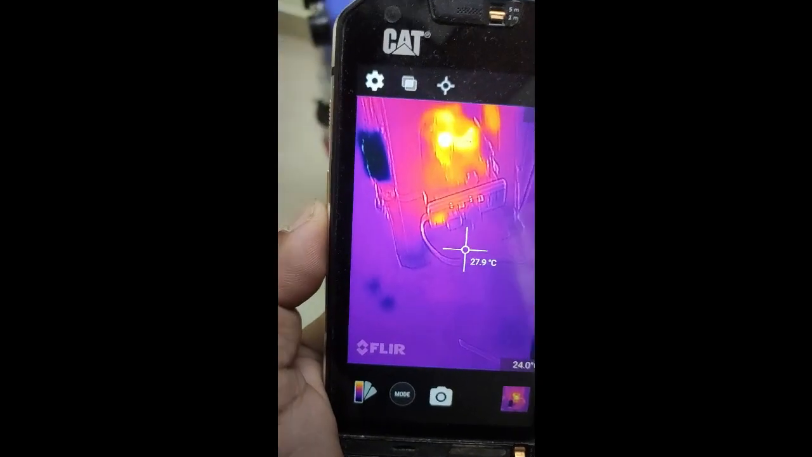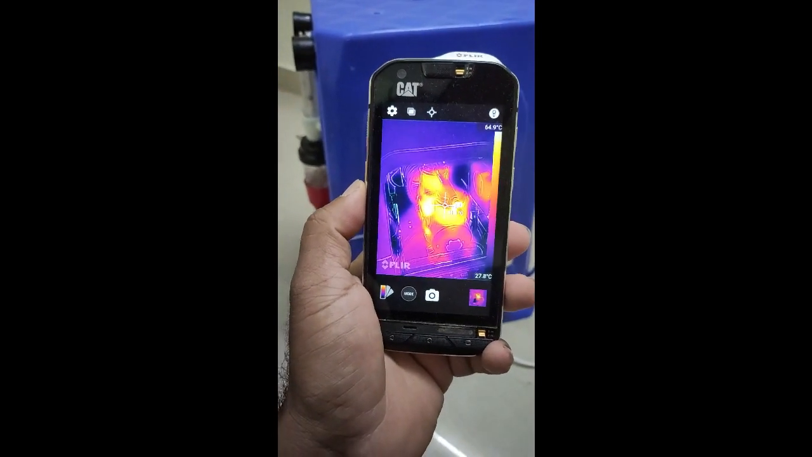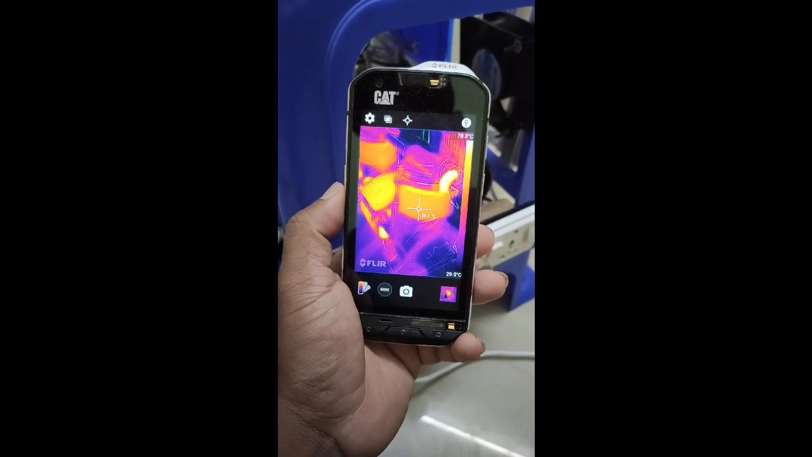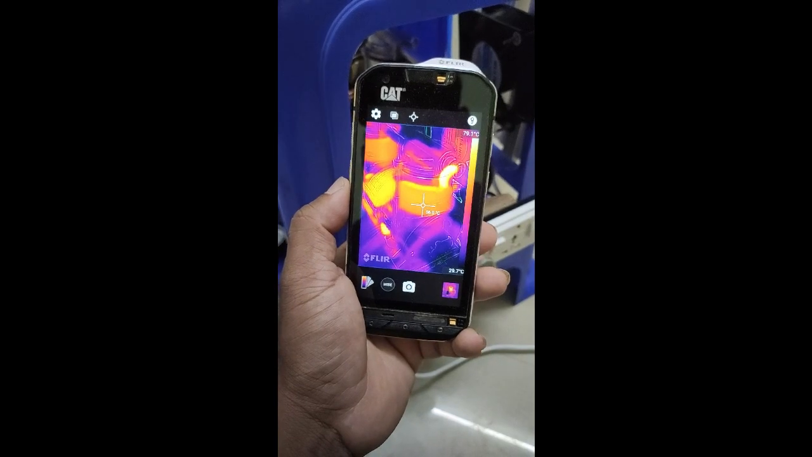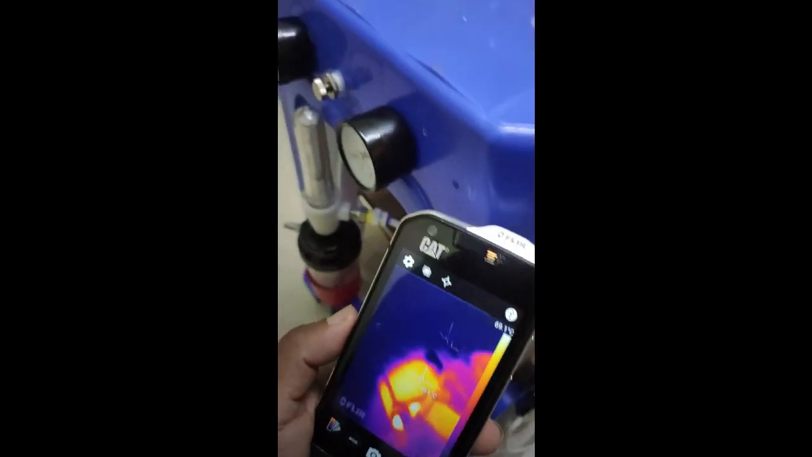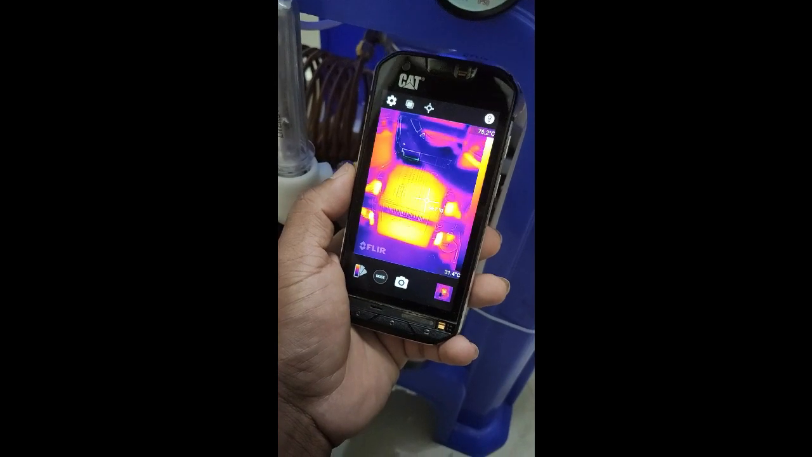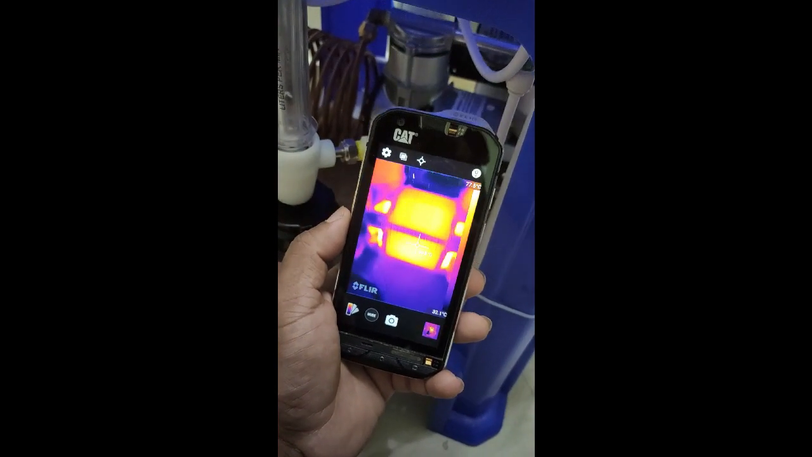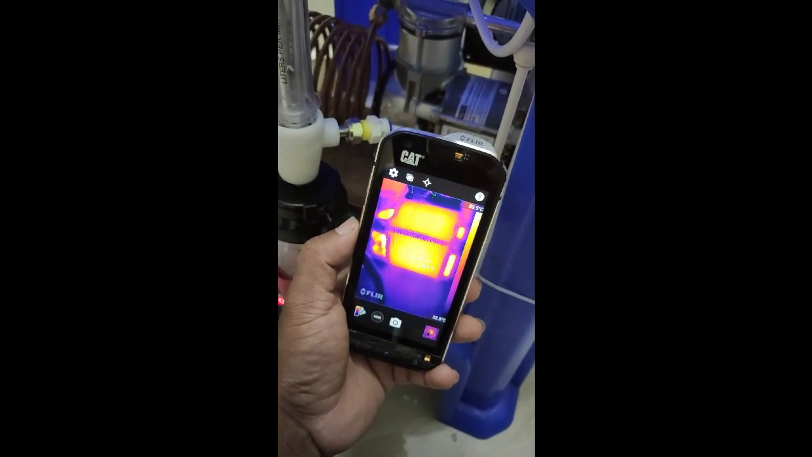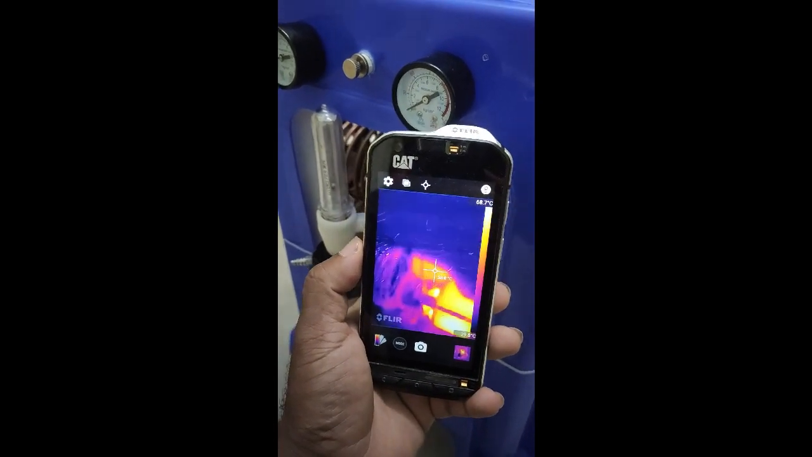Now I'm going to show you the thermal properties, what is happening. 55 to 56 constantly it is maintaining on the cylinders. The motor is almost the same, 62 to 63. This has been running almost for an hour now.